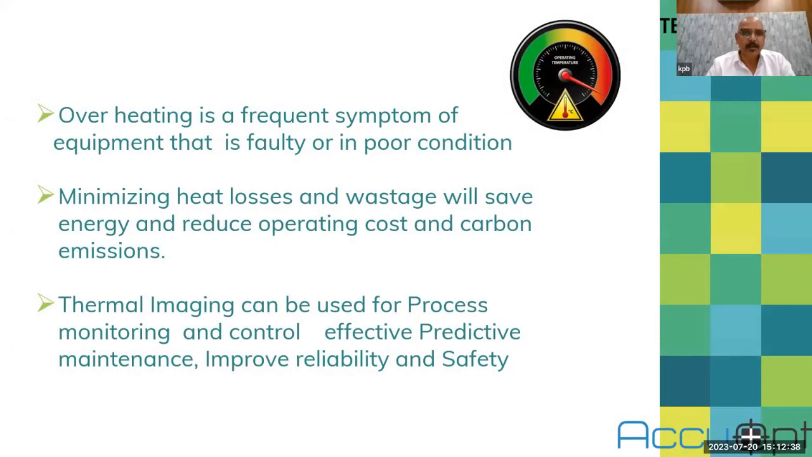Like a human body, overheating is a frequent symptom of equipment that is faulty or in poor condition. If the temperature of the body increases, it is a symptom that something is going to happen, and likewise with your equipment and your process. If it exceeds a certain temperature level, that indicates that in the near future something is going to go wrong with that process or instrument. So this type of tool will help you find faults and problems early.